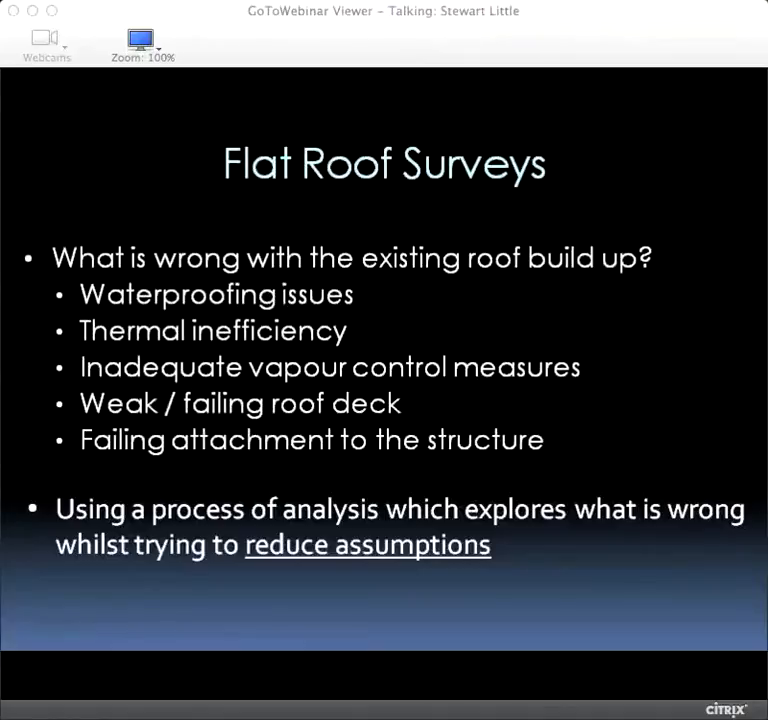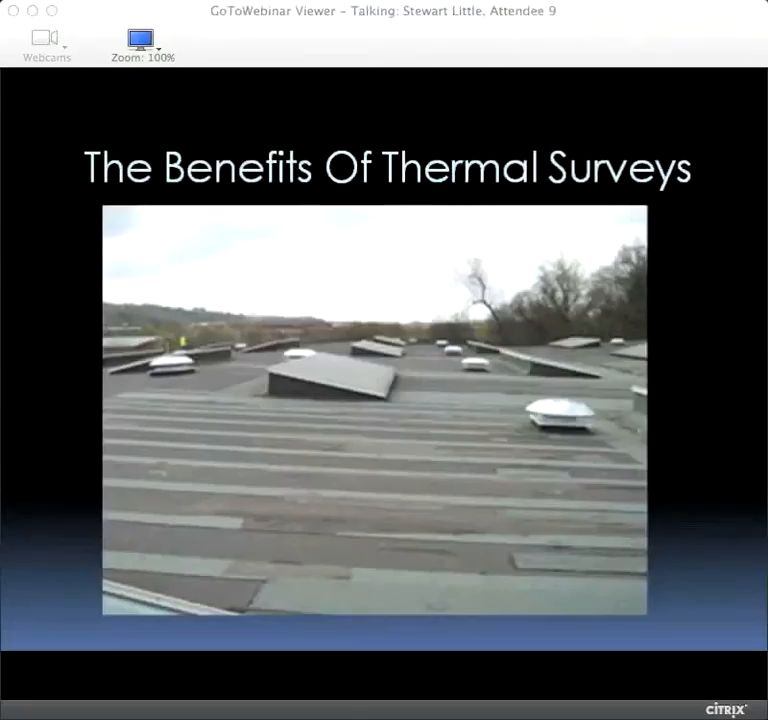John's been roofing since, I think you were 14, John? Before that, actually. Twelve years old. The first time my father took me on a roof. Child labour. So there's a nice picture that John took on a roof.